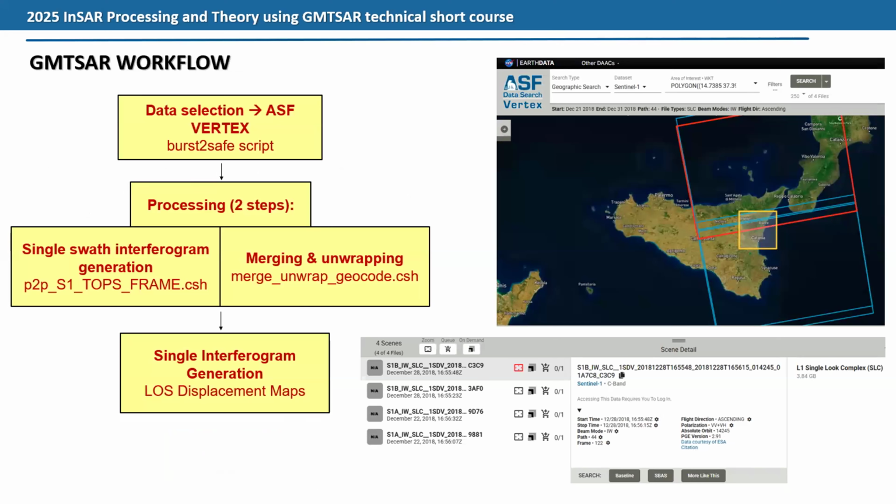As for my general workflow, I use a simple workflow: data selection through the ASF Vertex. I tried to implement this part here. Instead of downloading the data as full SAFE images, since Etna, as you can see here, falls into a small region, I just need a few bursts. So I used the burst-to-SAFE script, which lets me create a small SAFE file. Instead of working with a 4 gigabyte file, I work with just 400 megabytes. So I have a smaller data set, a SAFE file with just a few bursts.